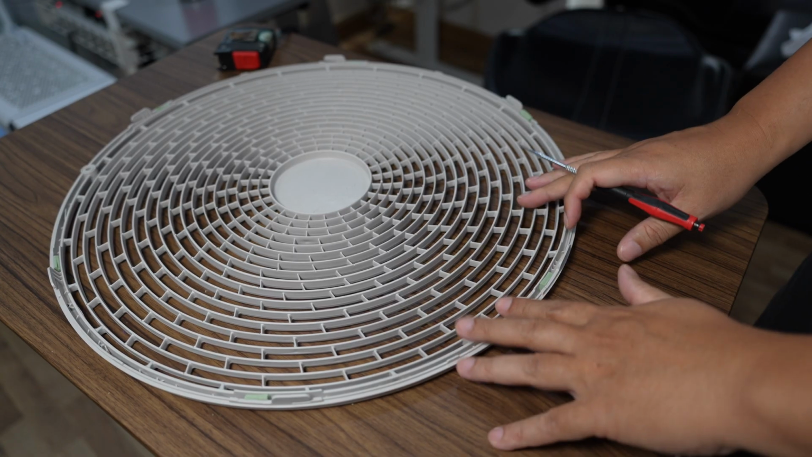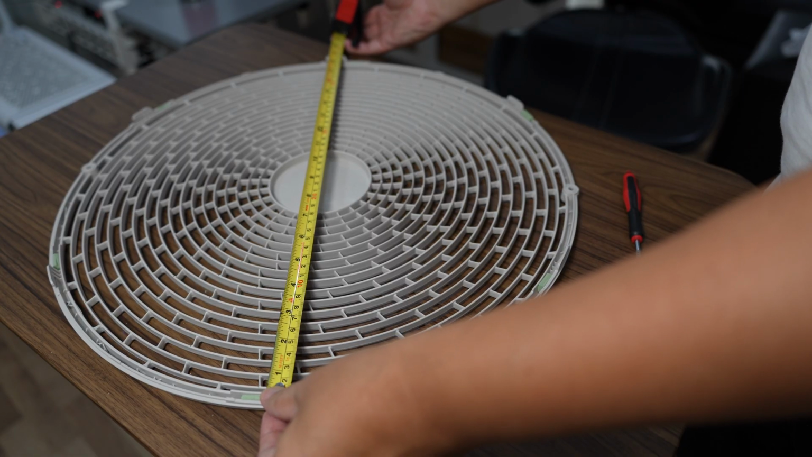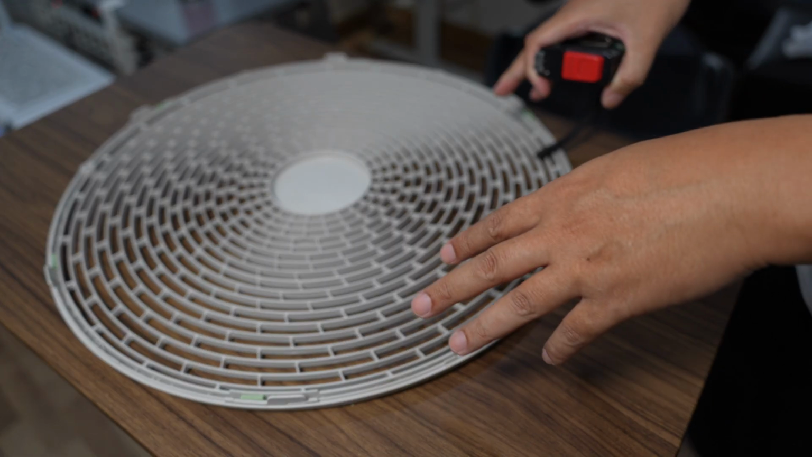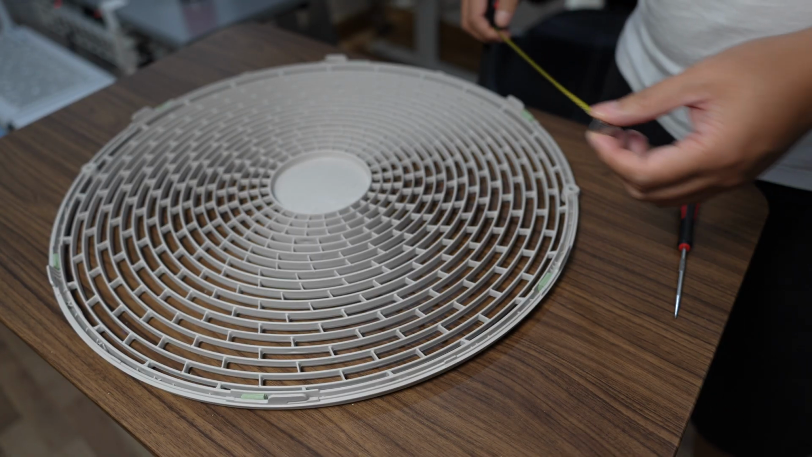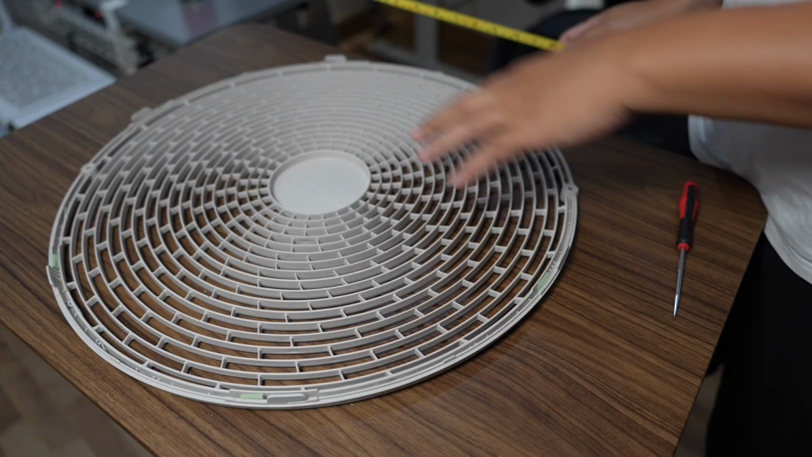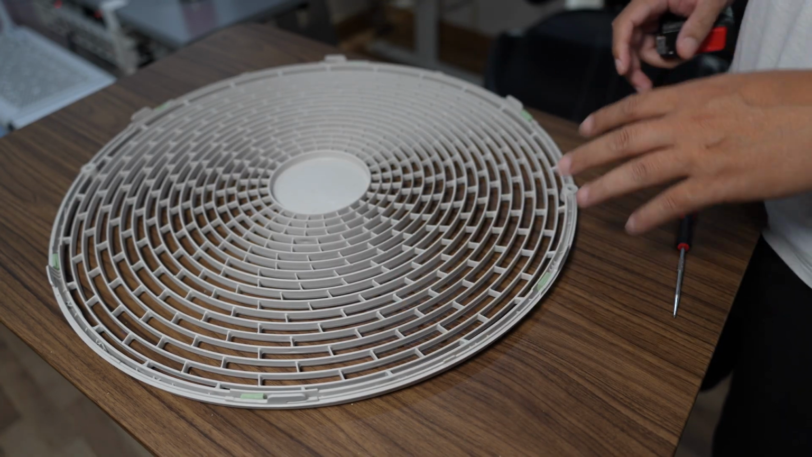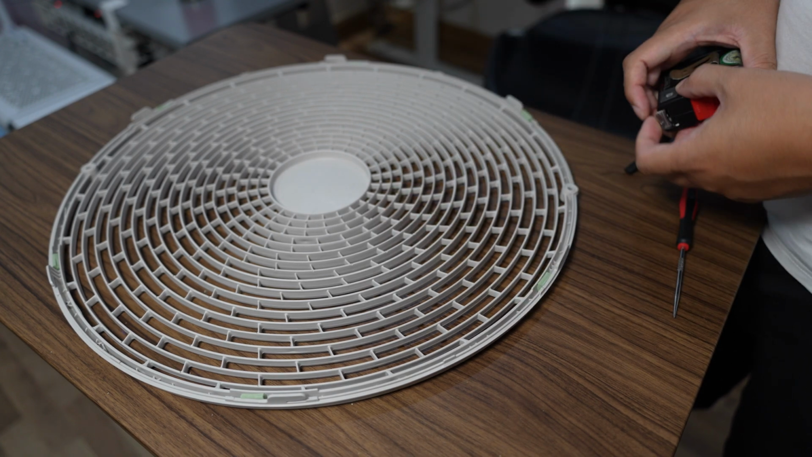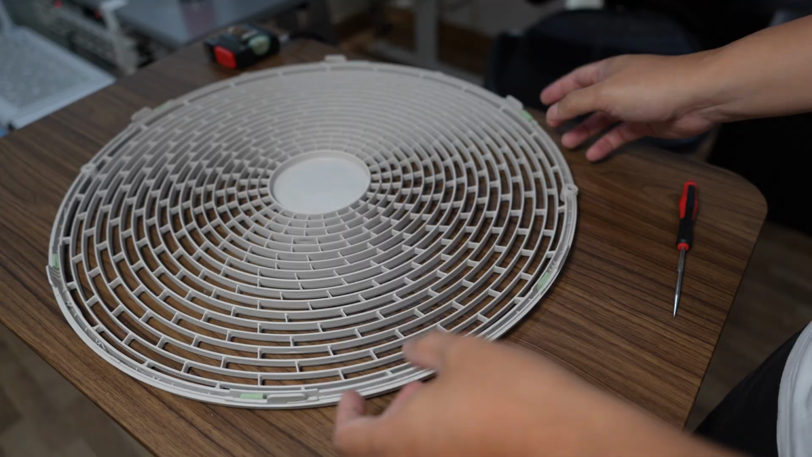Okay, let's take a look at the fan guard. It's about 48 centimeters in diameter. So if I want to print this with the K2 Plus, I need to divide it into 4 parts. I will print each quarter separately, and then use a mechanical joint with adhesive to join them together. The fan guard attaches to the outdoor unit mainly using clips.